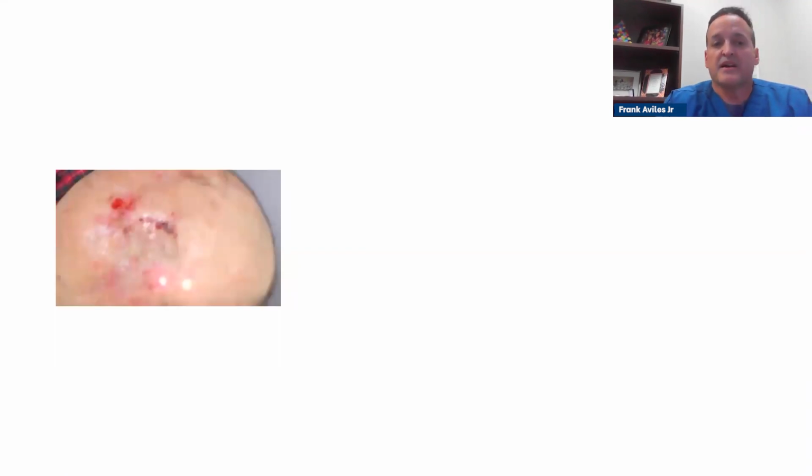This was another patient in the same clinic, and again, I'm trying to give you a teaser up front. This is a scalp wound. The wound heals and then the wound opens up. So they're asking me, what do I think the problem is?